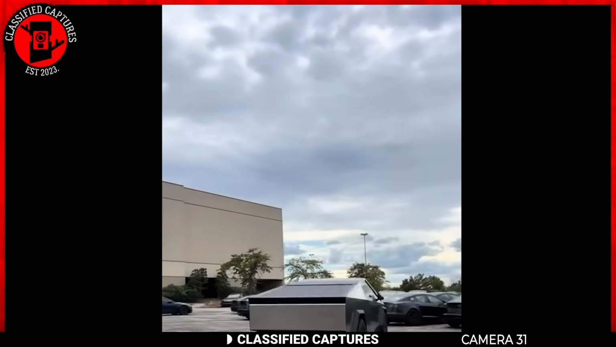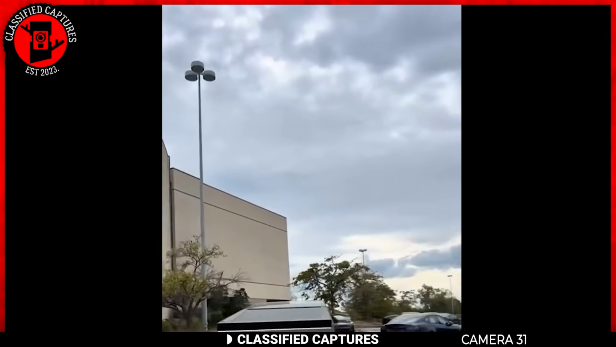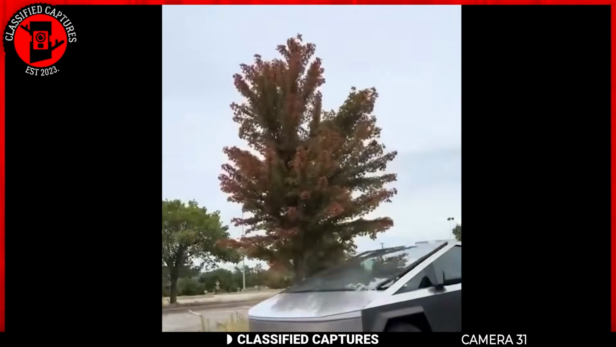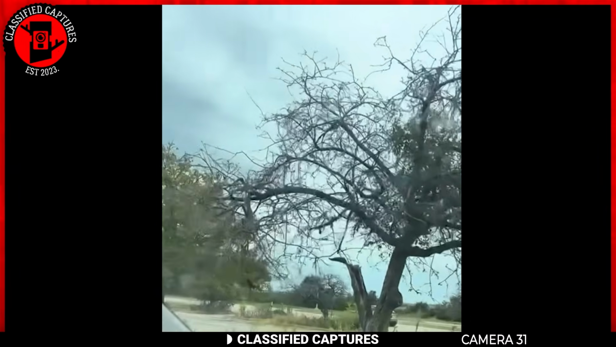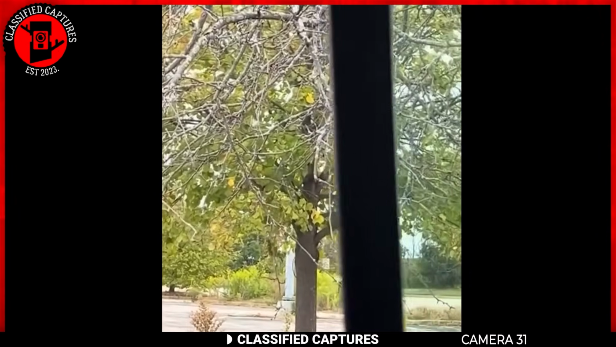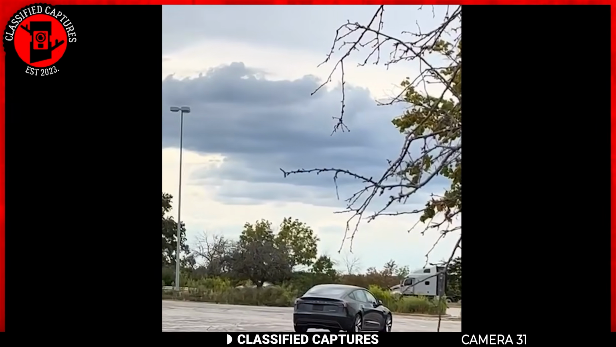Guys, look at all these Cybertrucks and Teslas. No one's driving that? Nobody in that? No one is in that car. Nobody walked over here. Wait. There's nobody in these. What the heck? That car just sped off. There's no one in it.